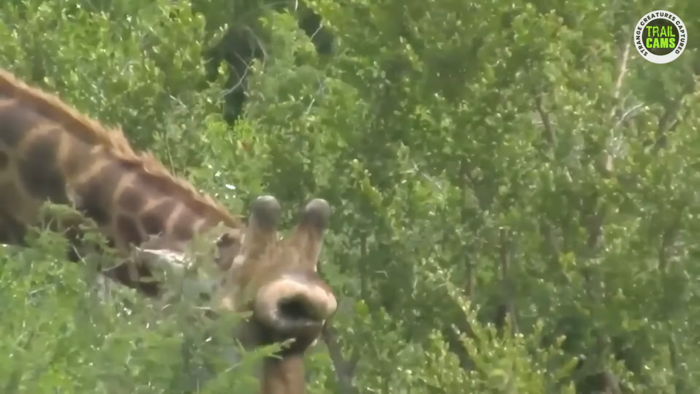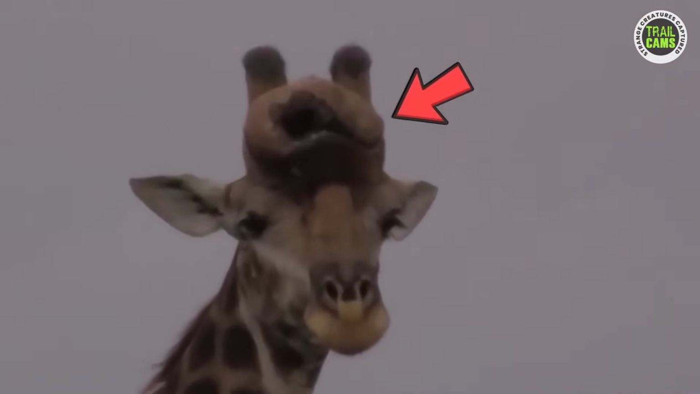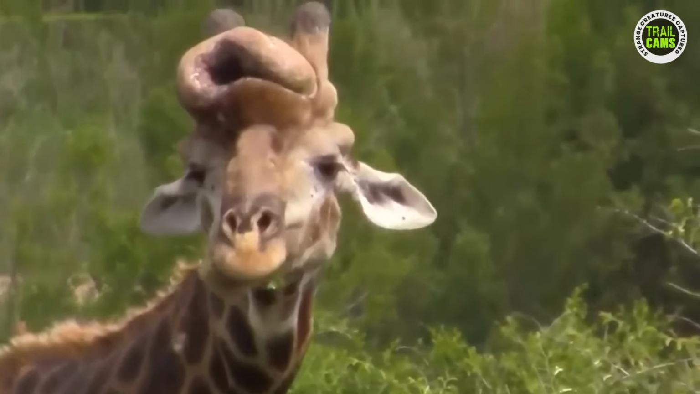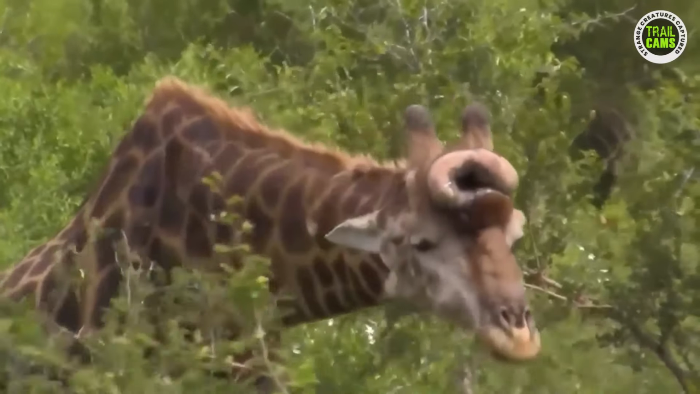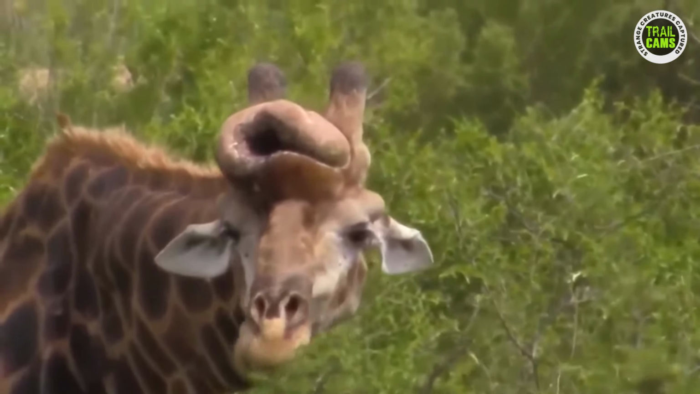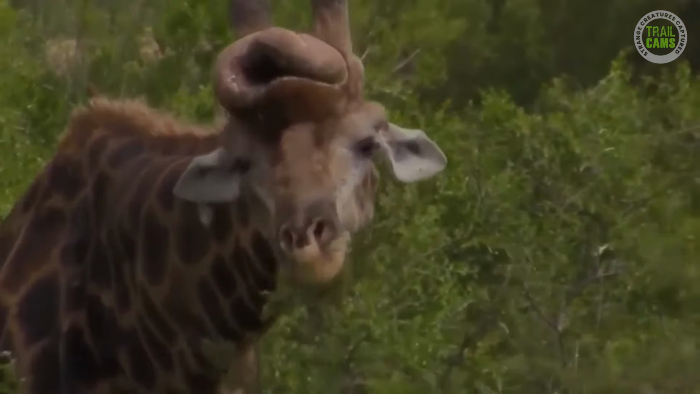Now, what on earth could be the cause of such a peculiar lump? Perhaps this giraffe engaged in some high-stakes thumb wrestling match with a mischievous woodland creature, and things got a bit out of hand. But on a serious note, the lump could be caused by an injury, infection, or even a tumor. It's a good reminder that animals, just like us, can face health challenges too. Veterinarians watching this, can you help us?